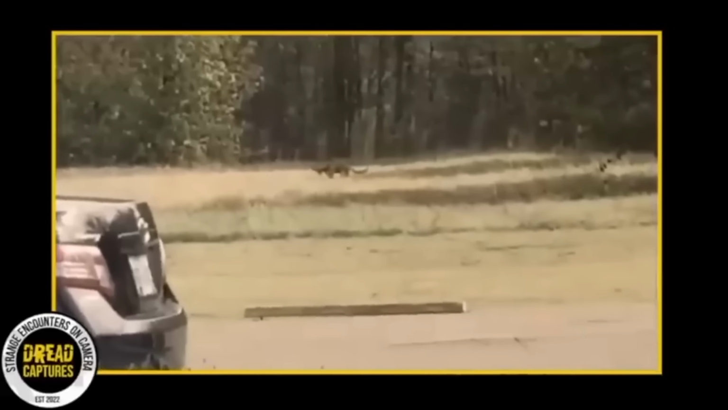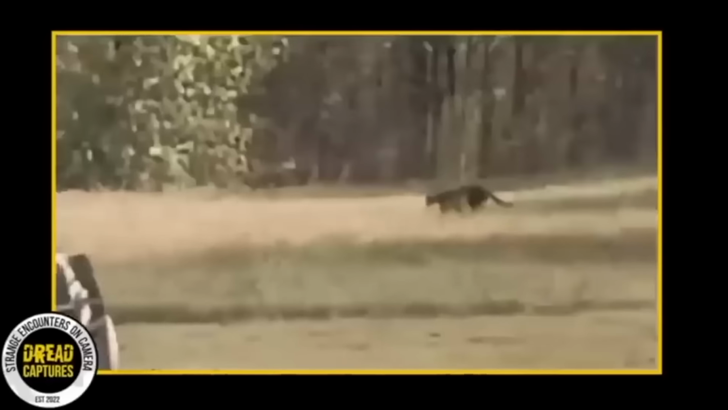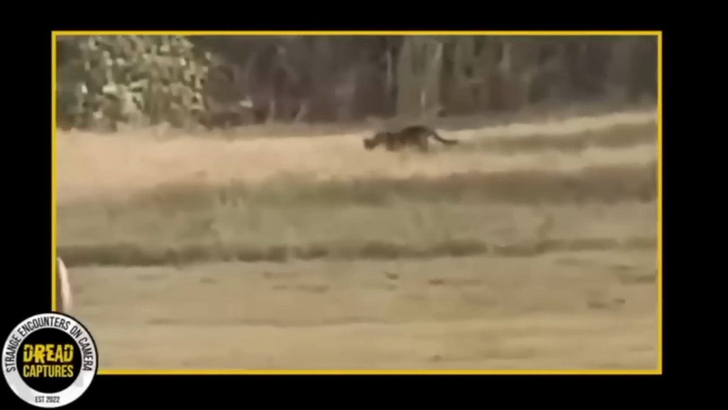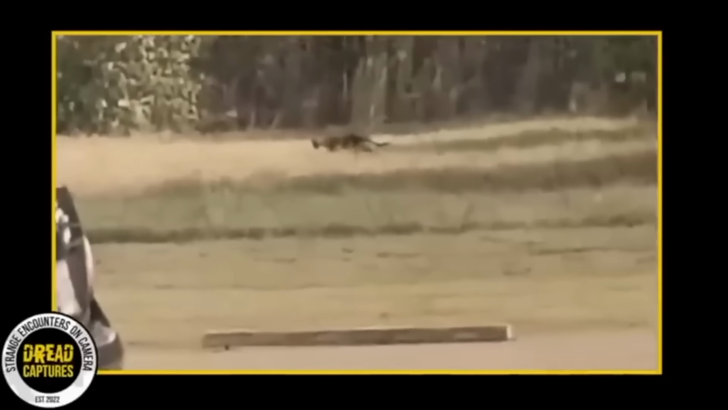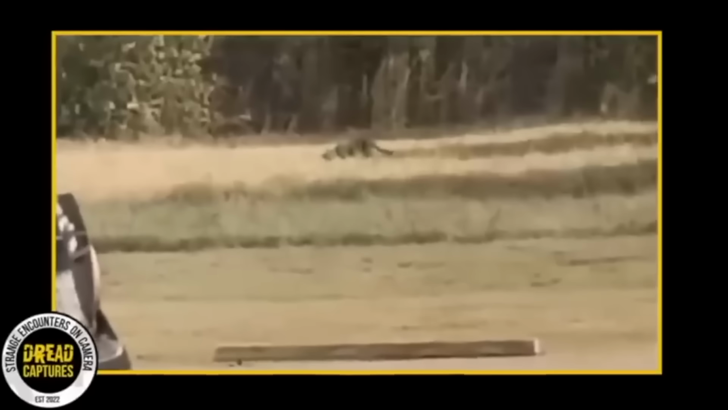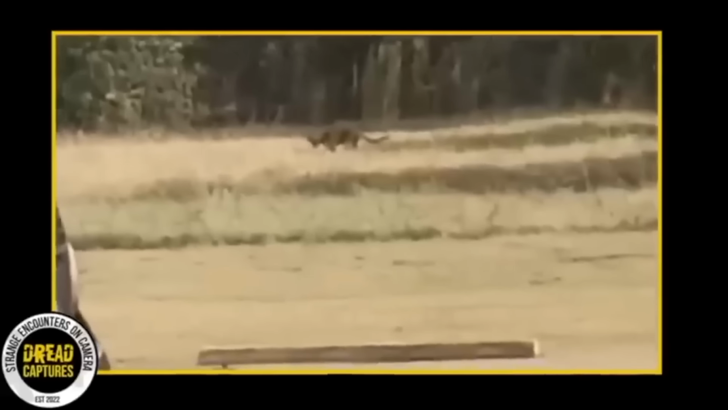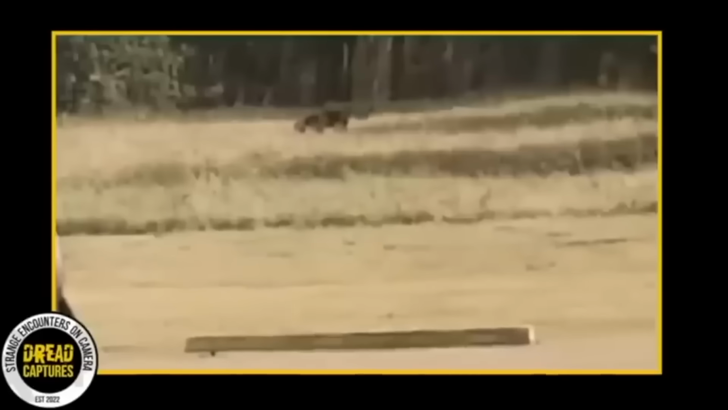David, who was over 100 yards away from the animal, took out his phone and started filming. As he looked more intently, and from its tail, he could definitely tell it was a cat. I mean, look at that tail. That thing is massive. He swears it wasn't an overgrown house cat like some people have said. And authorities agree with him.